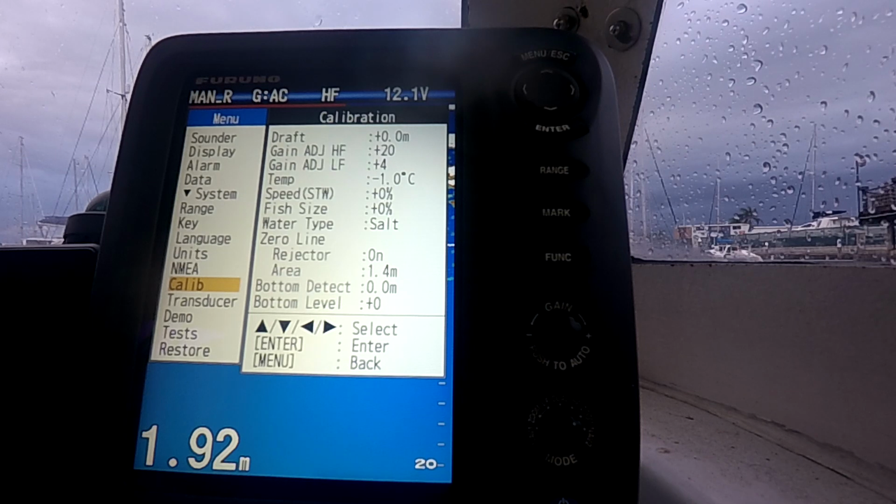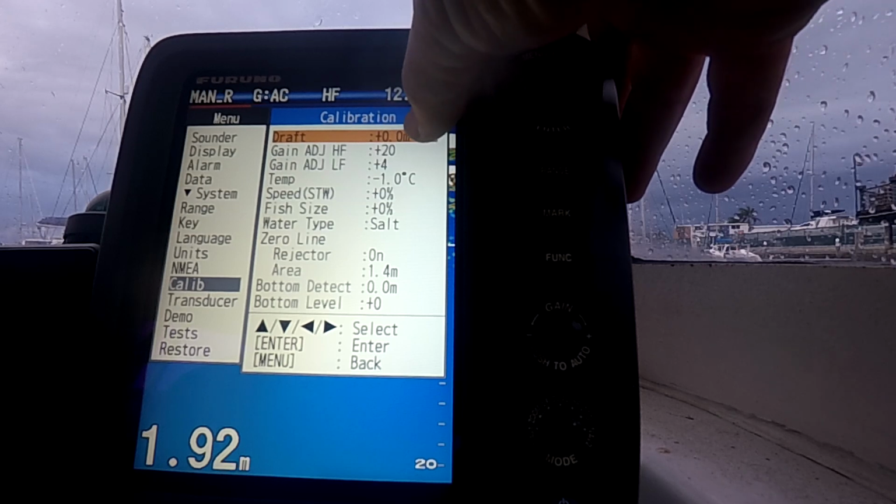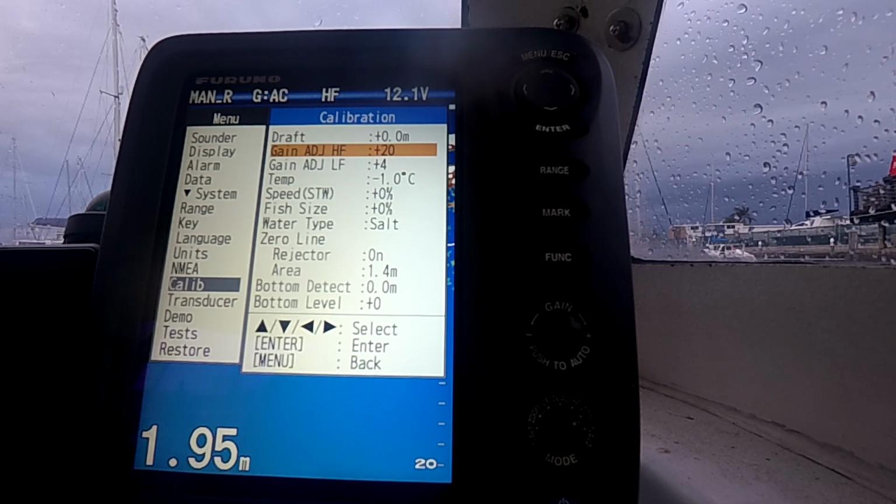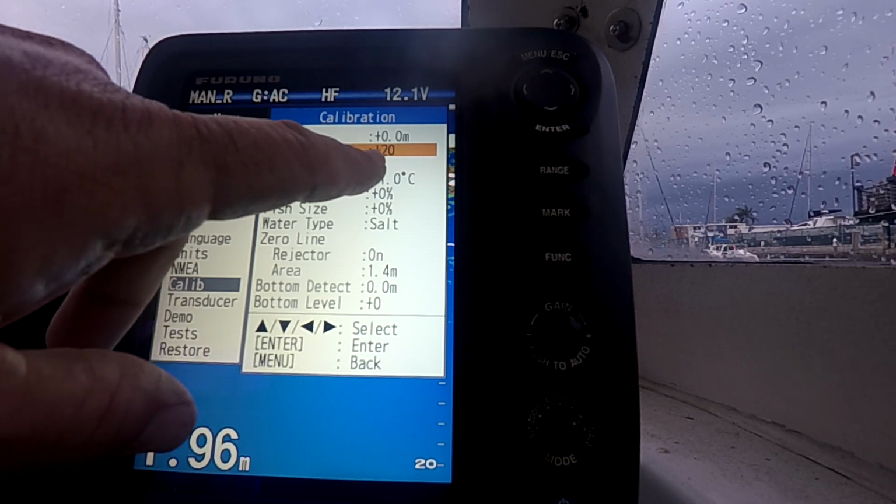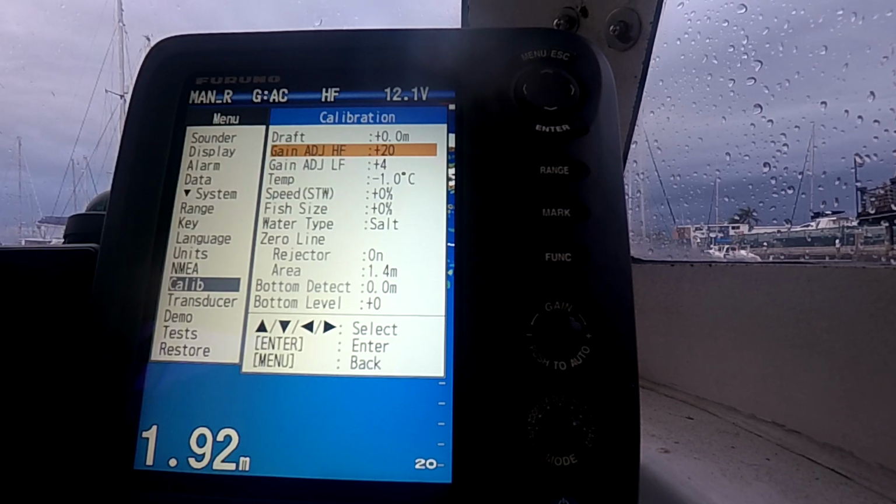Now, calibration menu. This is another important one that I use all the time. If you're on a big boat, you might have to drop a bit of keel draft in there. But this one here, gain adjust HF, you can adjust your gains up and down plus or minus 20. HF's what I use mostly. So straight away I'm going to pump it up to plus 20, maximum gain on my HF side.